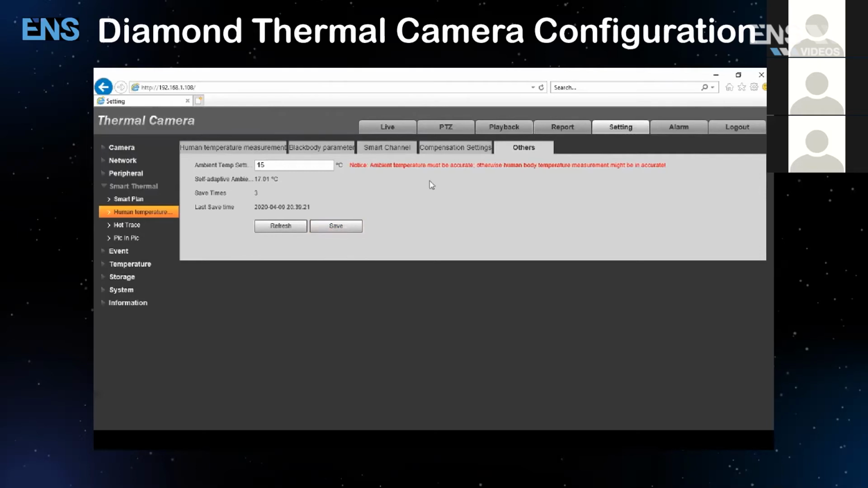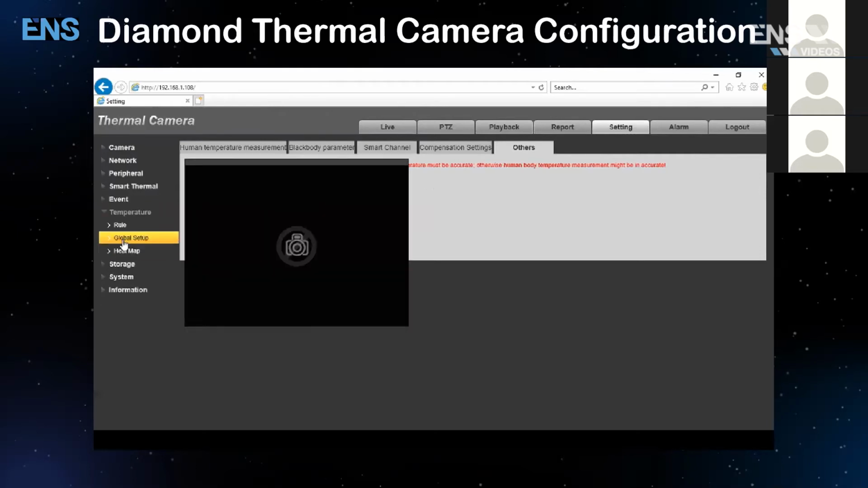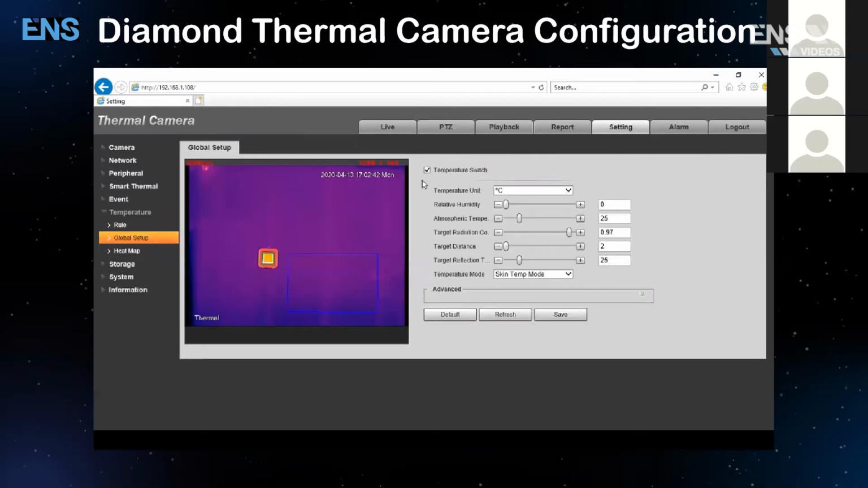Once that's done, you want to go to where it says temperature and go to global setup. Under global setup, you want to enable temperature switch. Now, after the firmware upgrade, you're going to have an option for Celsius or Fahrenheit, so it depends on what the customer's preference is. Once that's set up, then you want to select the skin temperature mode and then hit save.